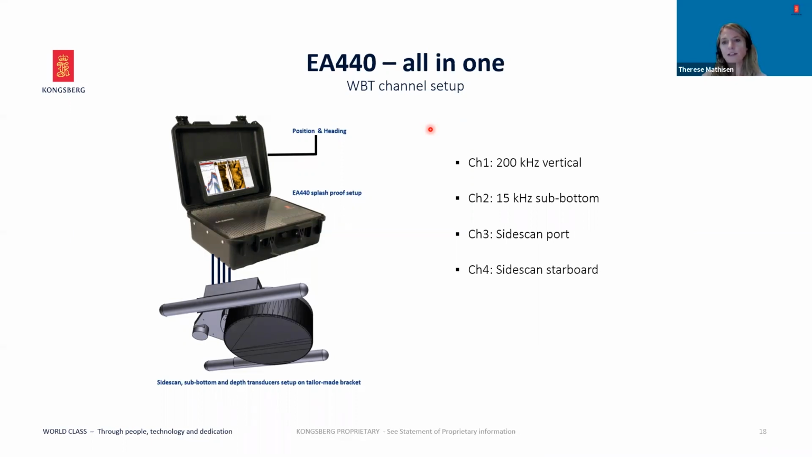On channel 3 and 4, 200 or 500 kHz sidescan transducers, looking port and starboard for imaging the seabed. To make this even easier, a tailor-made bracket to fit these transducers is available. You can here see how the sidescan transducers, the 200 kHz transducer and the 15 kHz transducer may be mounted. The splashproof suitcase is not necessary, but may be handy for smaller vessels.